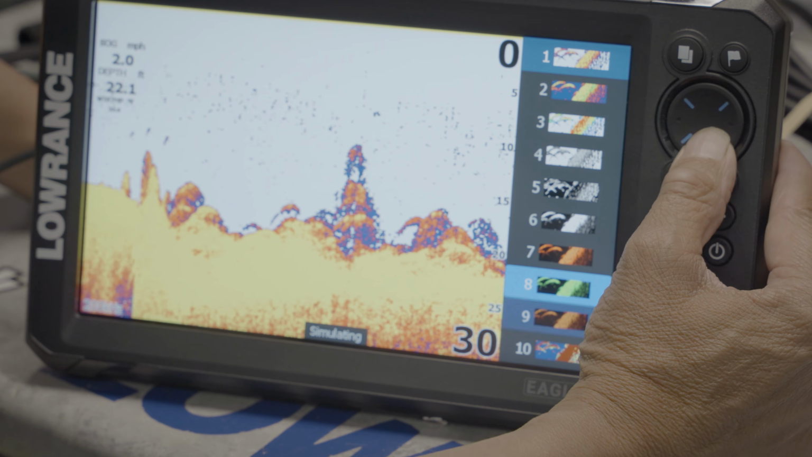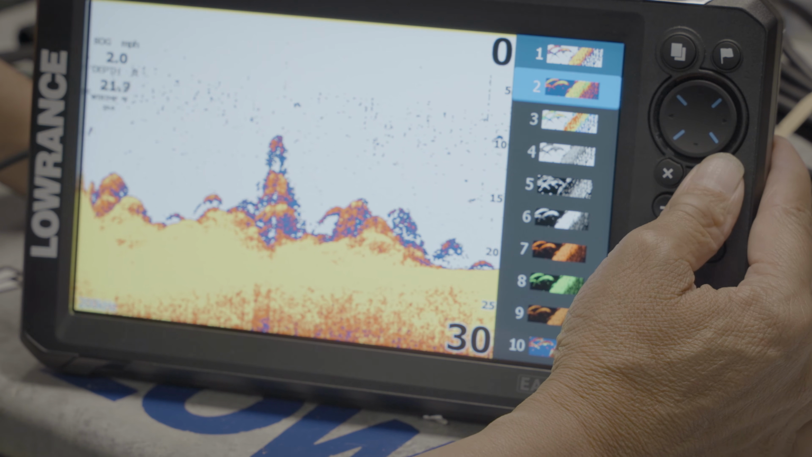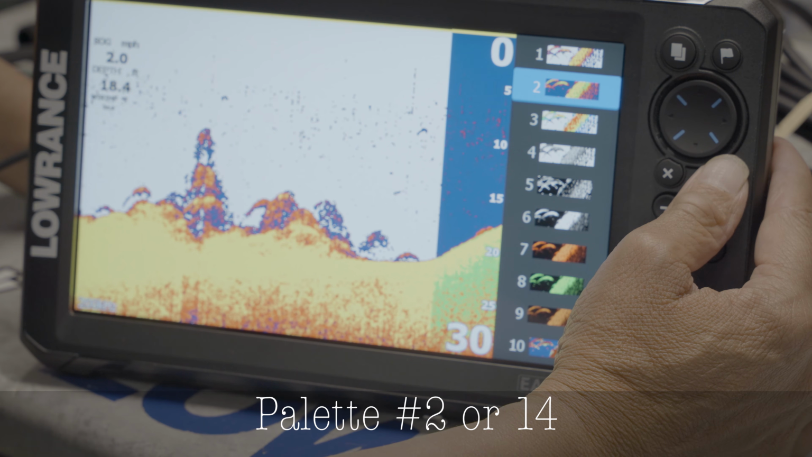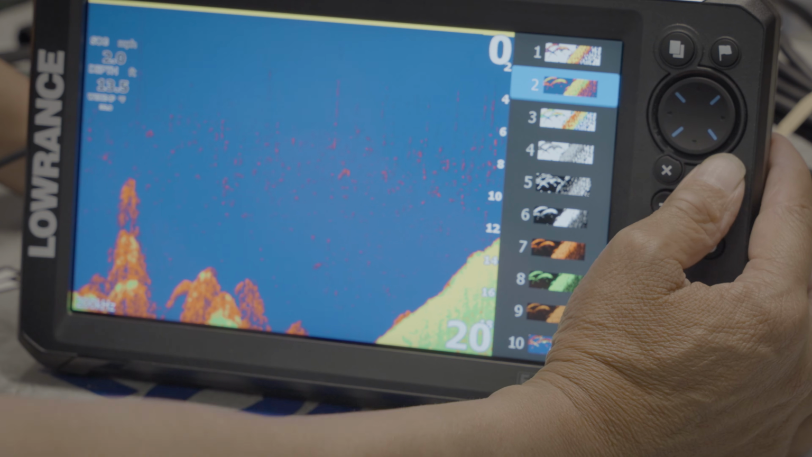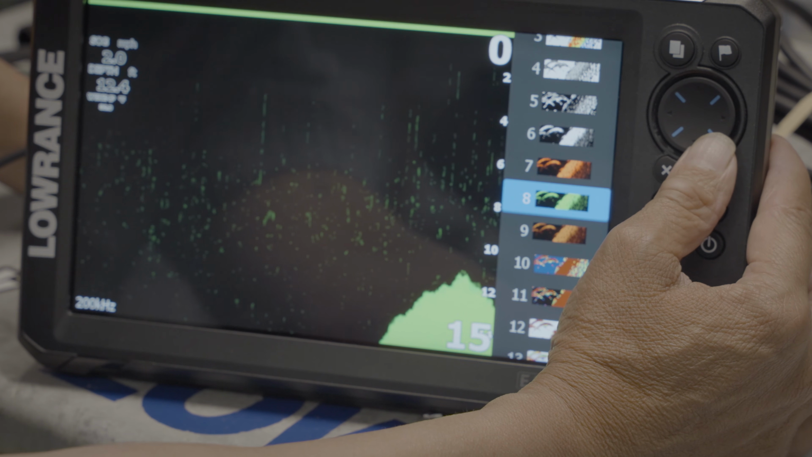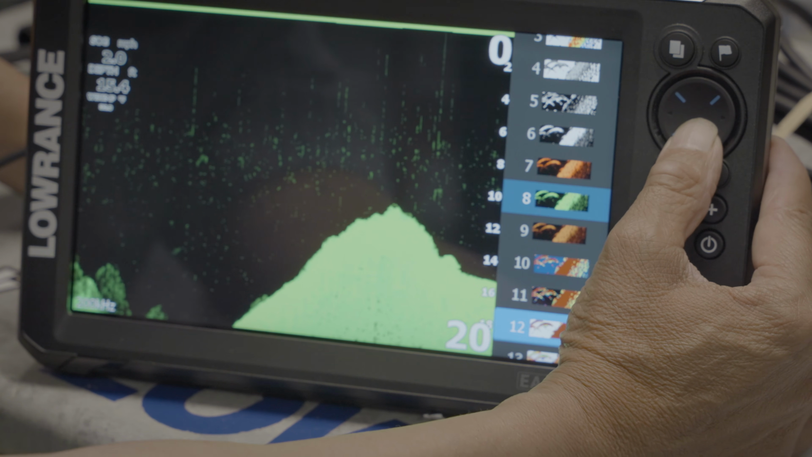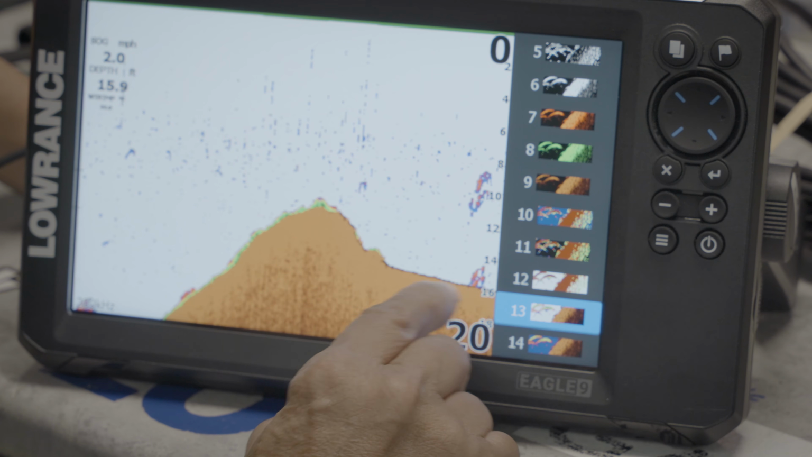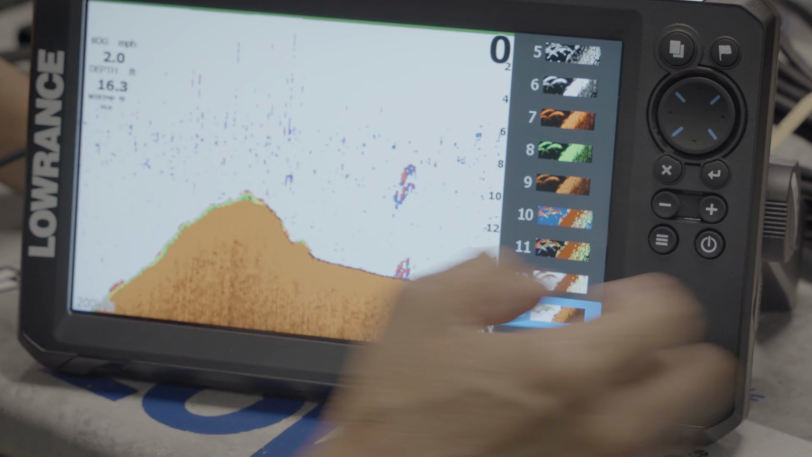So I like palette number 13, so I'm just going to show you. If you're colorblind, a lot of people like color number 2. As well as it's very good for marking fish on plane when you're traveling with a boat too as well. And that's on palette number 2. Palette number 8 is for the colorblind people that can't see any color or night mode. Color number 13 is the one I prefer, which shows you the hardness of the bottom as black and then soft bottom as brown. So that's a color I prefer to stick with.